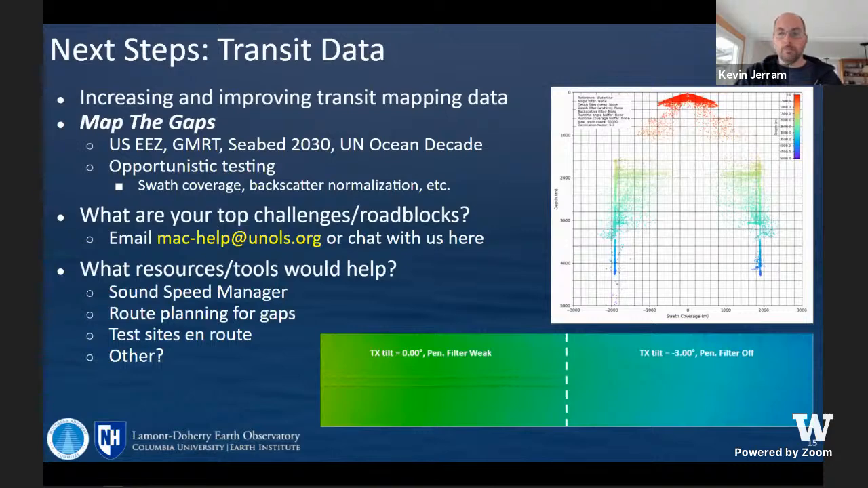Next steps, we want to help ships improve their transit data. Again, big picture, this goes into the global grids, the USEEZ, GMRT. It's a Seabed 2030 and UN Ocean Decade sort of effort. But on your ship level, and what you might care about more directly or more immediately, is that it's opportunistic testing. You can catch problems early.